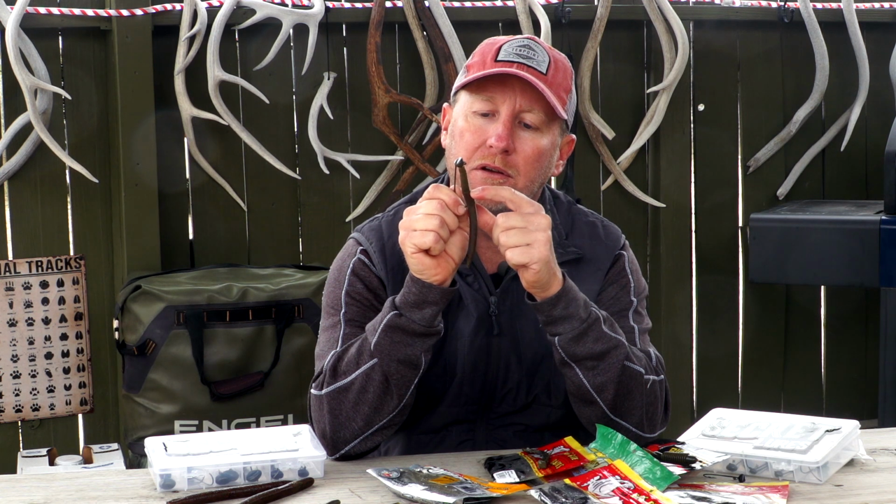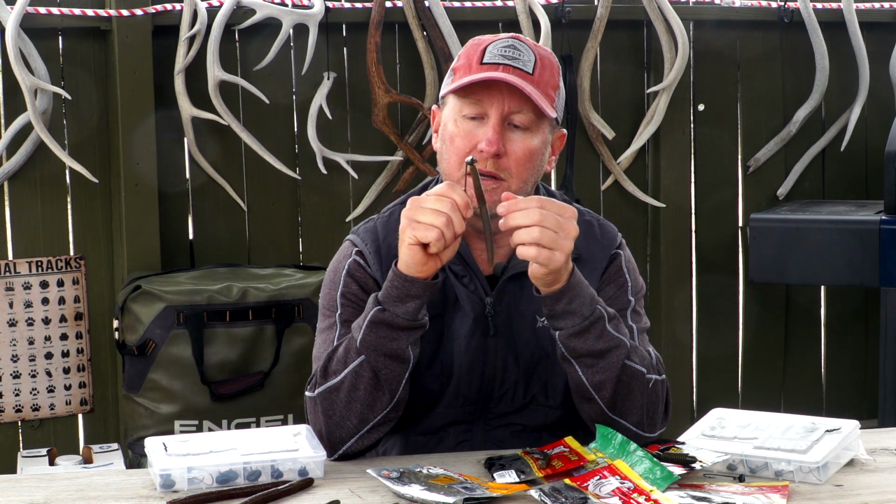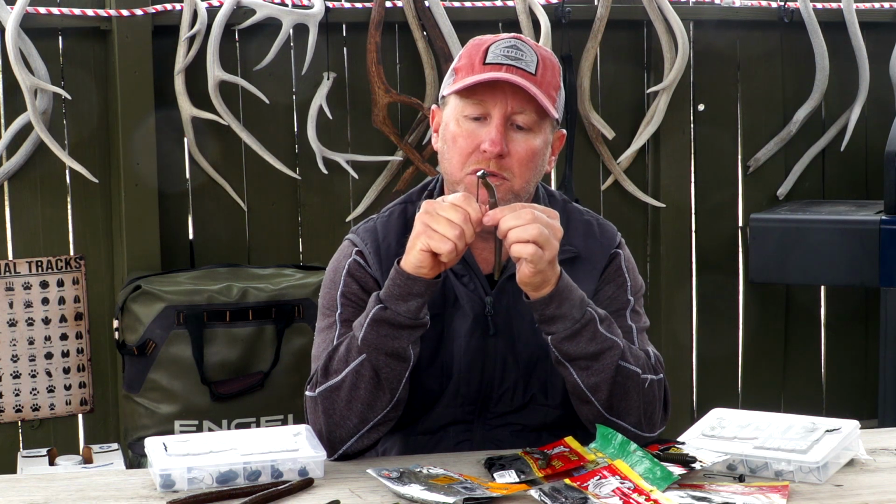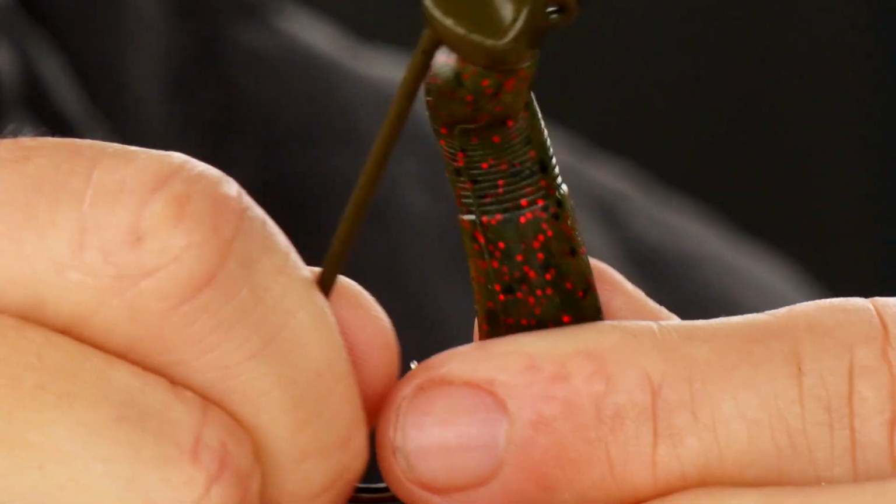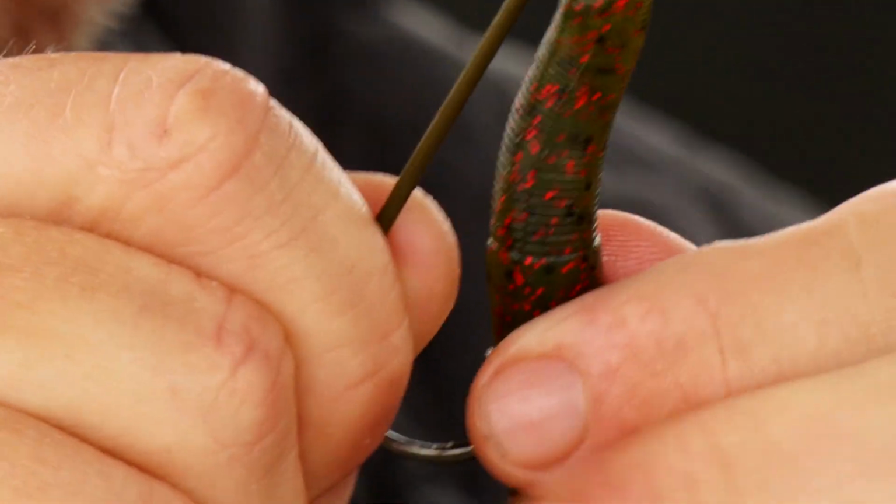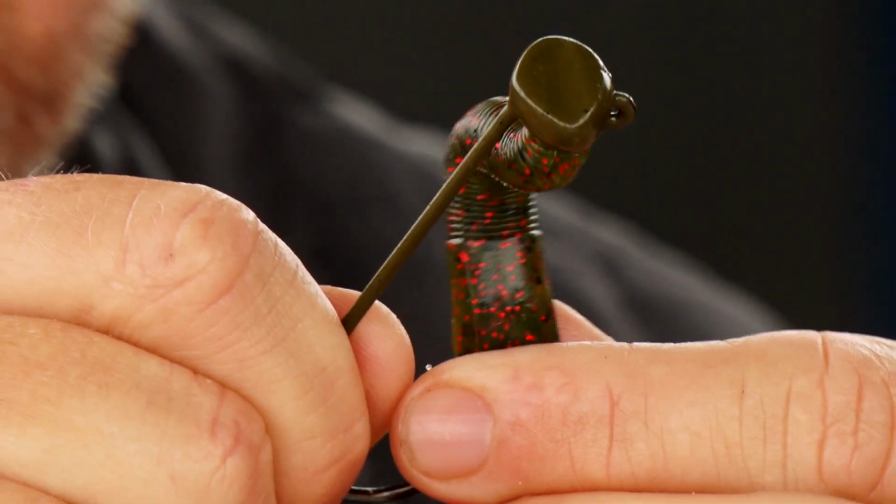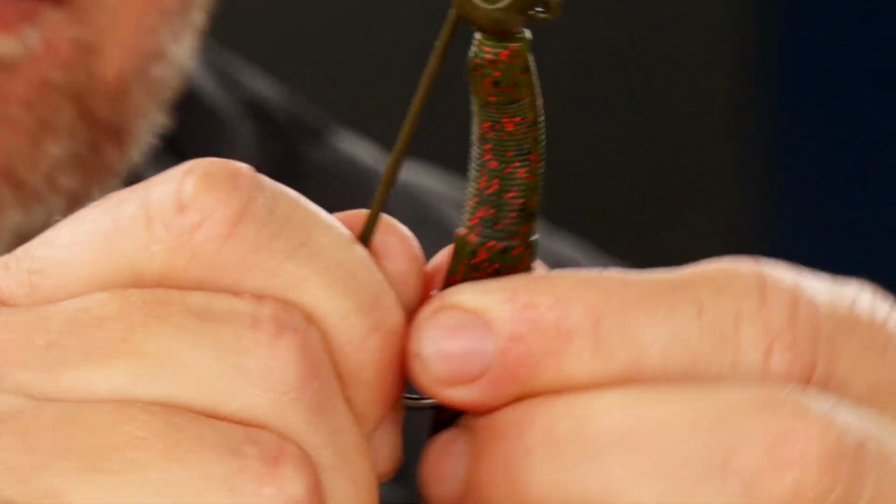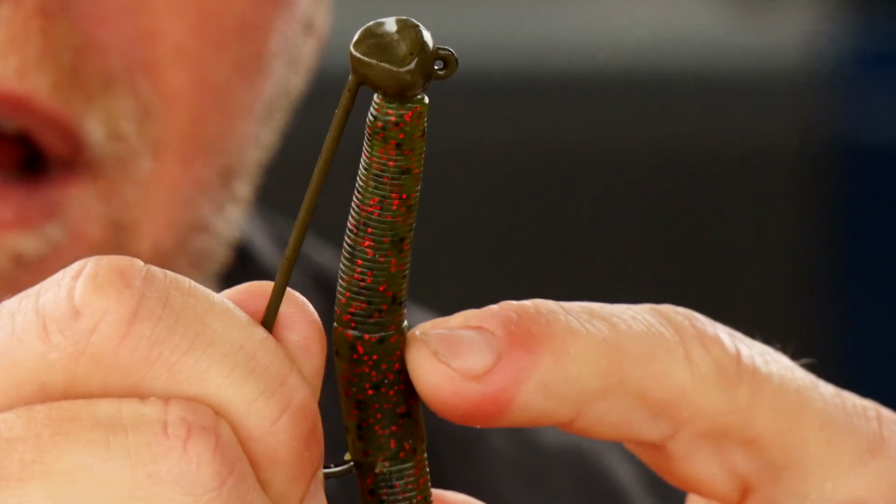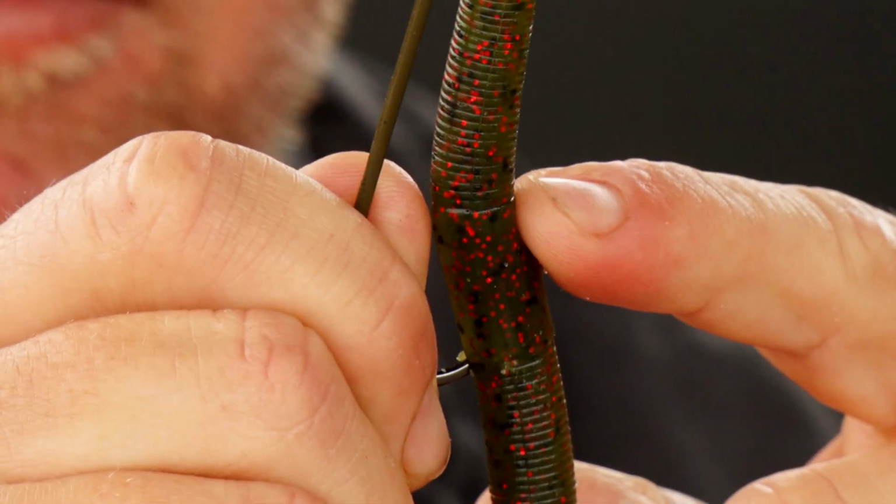I want that hook right on the outside edge where it doesn't have as much plastic to go through when you set the hook. If you just barely stick it in, you've got that whole worm to penetrate to get into the fish's mouth. If I pinch it up and stick it all the way out to the edge, I can feel that hook right there. That's going to give you a better hookup.